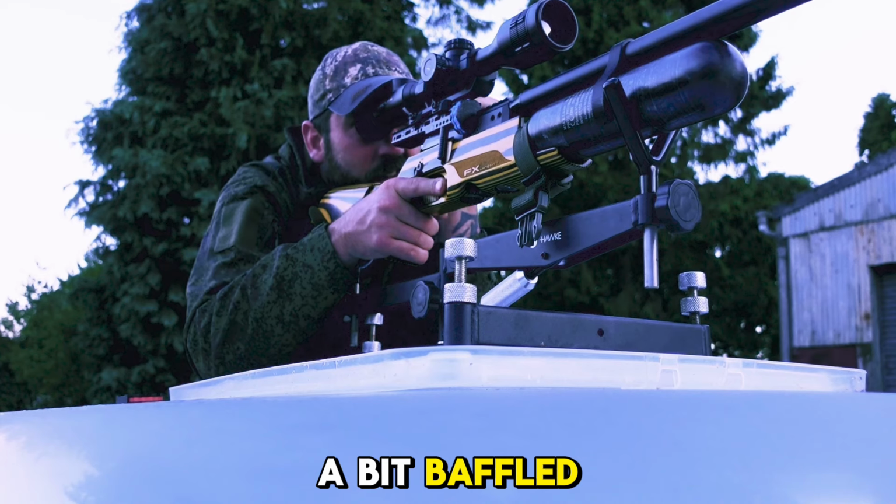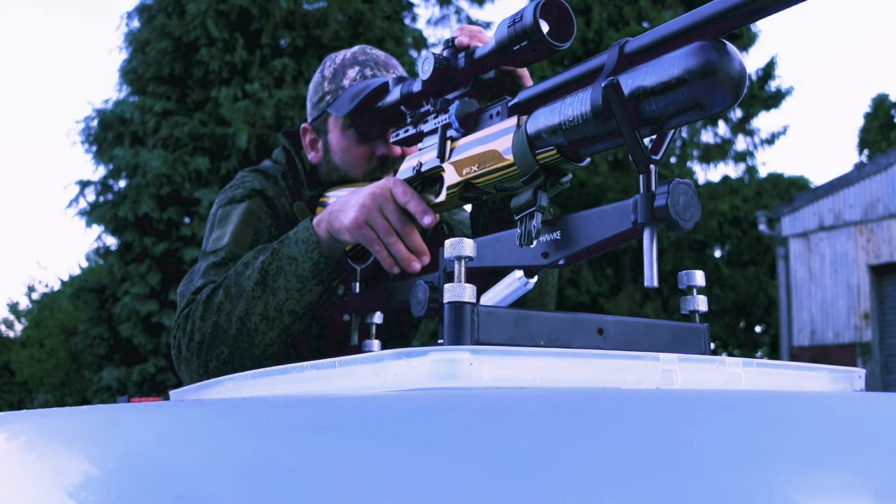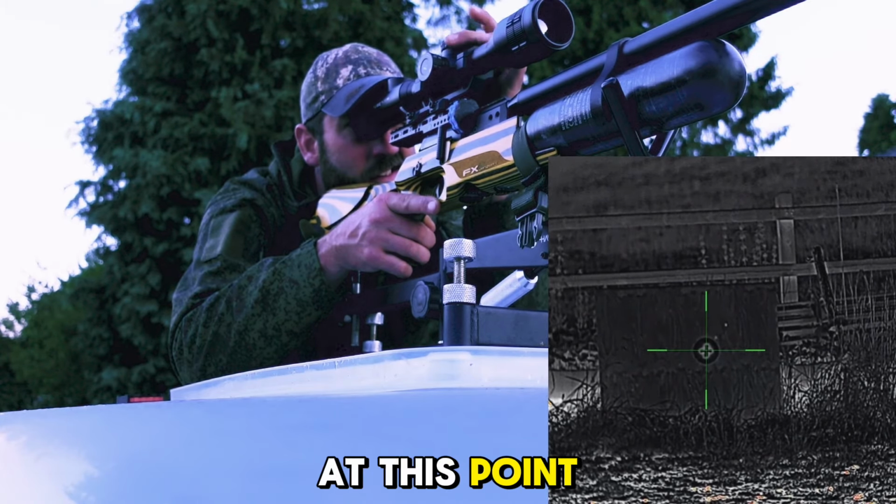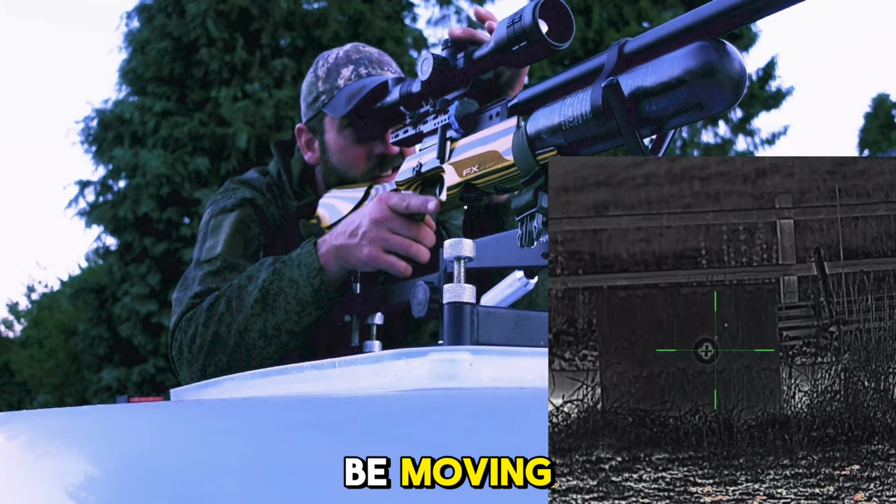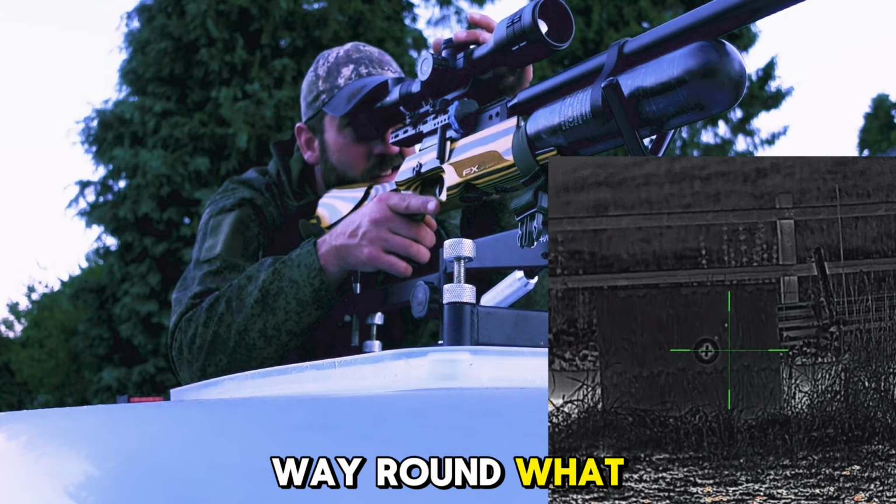I'm a bit baffled. It's getting further and further away. It was about at this point I realised that I needed to be moving the crosshairs to the point of impact, not the opposite way round. What an idiot.